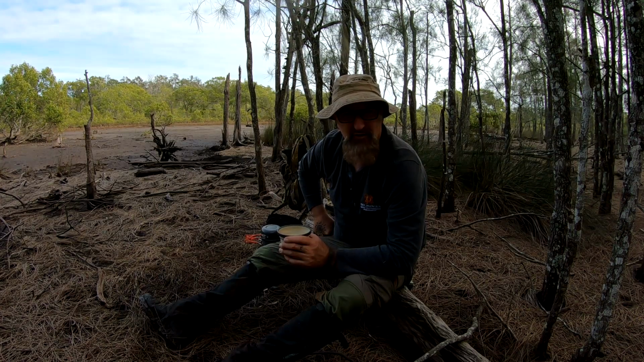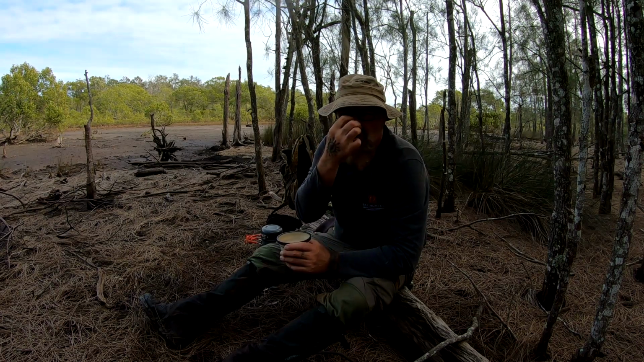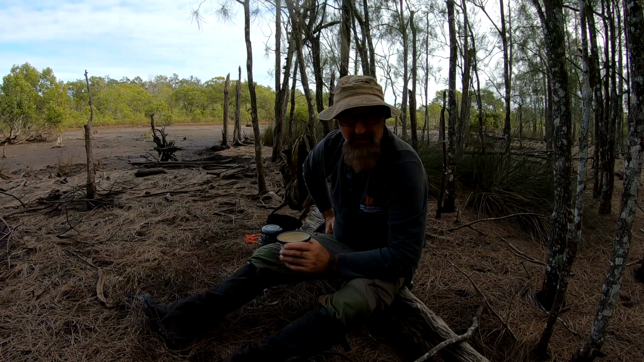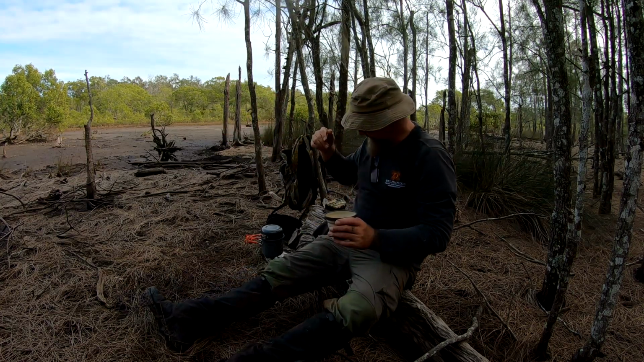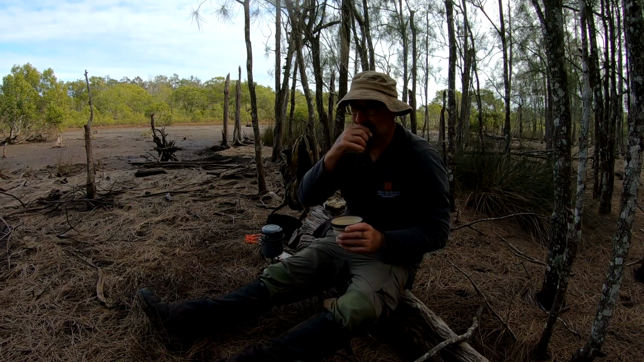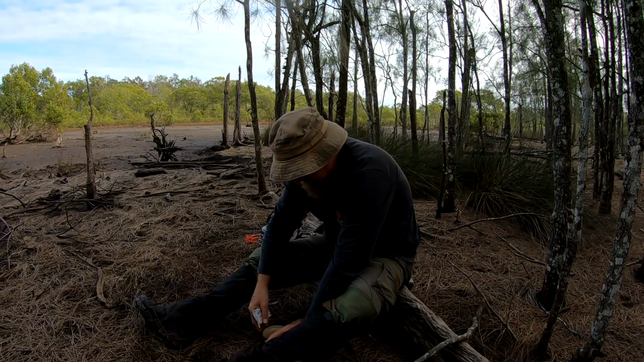I'm not up with trail cameras that much, but I thought it was in a pretty good spot. I've got another spot, like a backup spot, I'm going to try next time. It's a bit closer to where I start from, and yeah, I'll put it up there, I reckon.